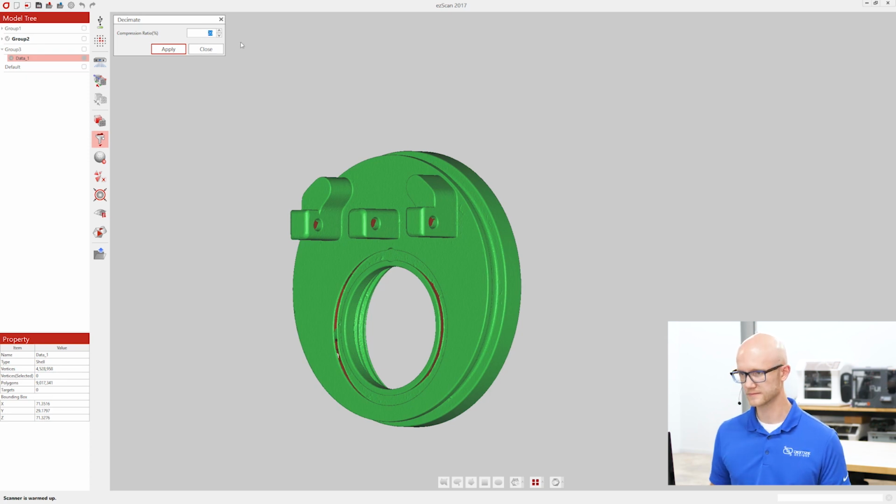Let's say I just reduce it by a few million, to 80% of its current polygon count. Depending on the percentage that you put in there, it may take longer, but this shouldn't take too long at all. It's just going down a few percent. But this tool allows you to take something that might be way too dense to use in certain CAD programs and bring it down to a more usable poly count.